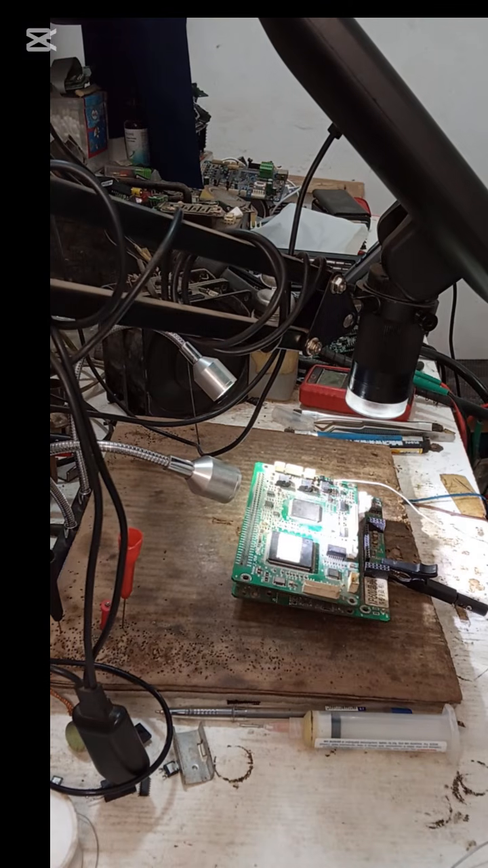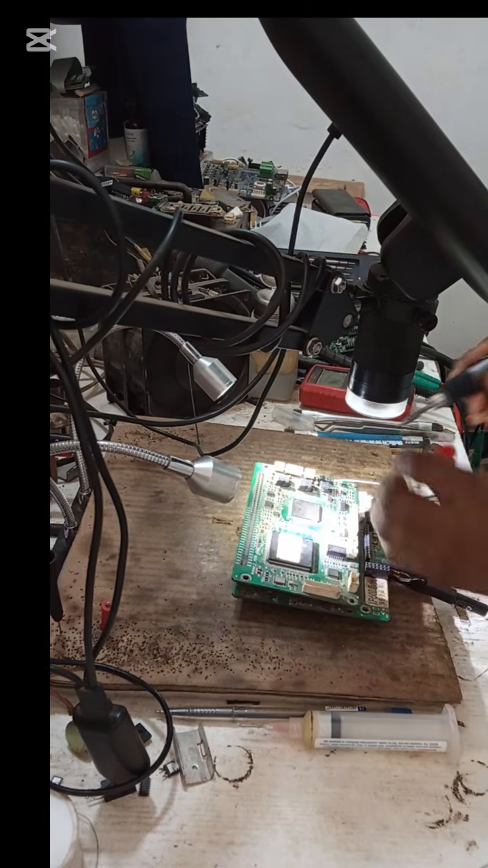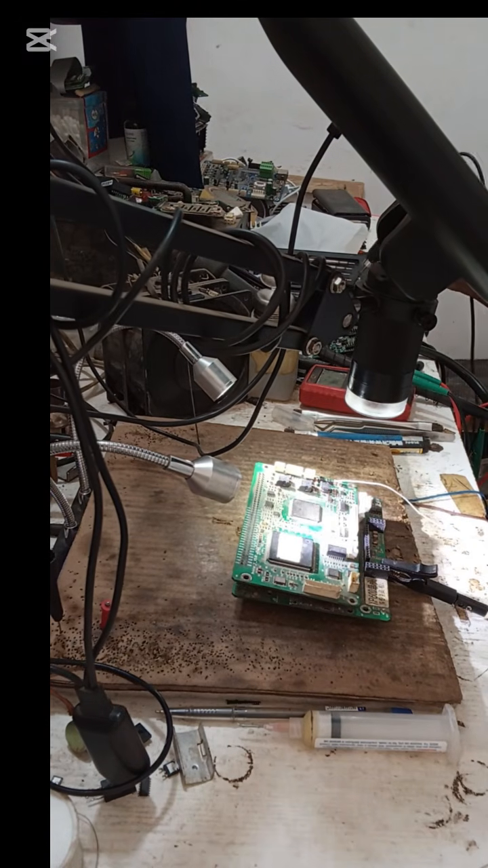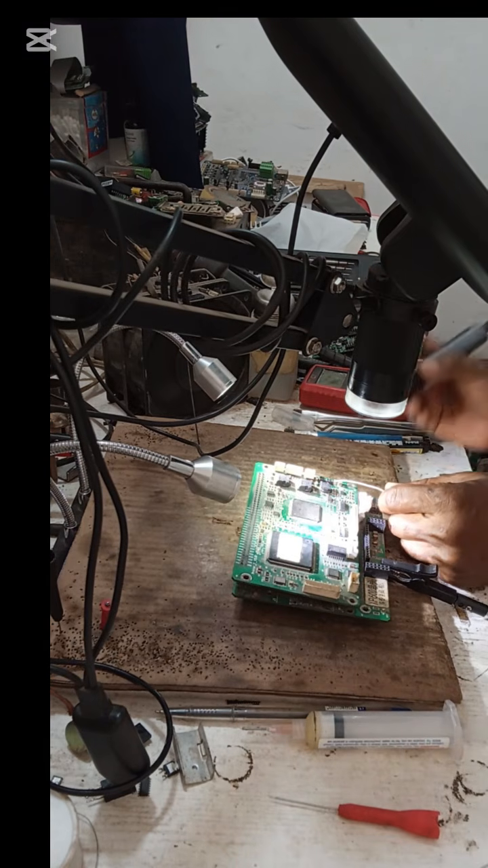So let's see if we can find the component. But if you can't find it, go ahead with the changing of the IC. I think that is what we are going to do now. I can't find it. Let me return this one. This one is okay. This one is okay. So we'll go ahead with the changing of the IC.